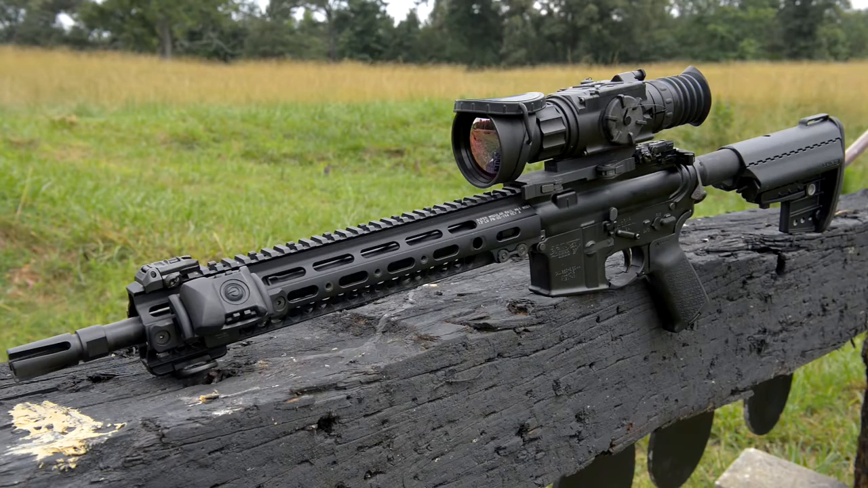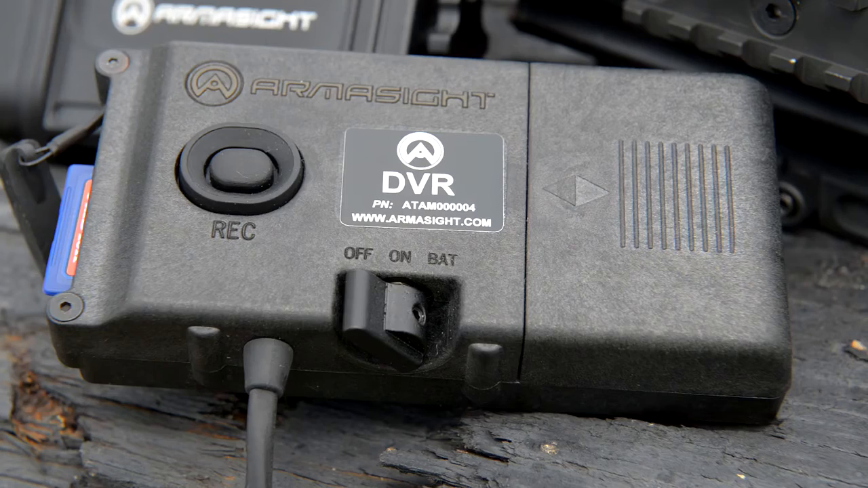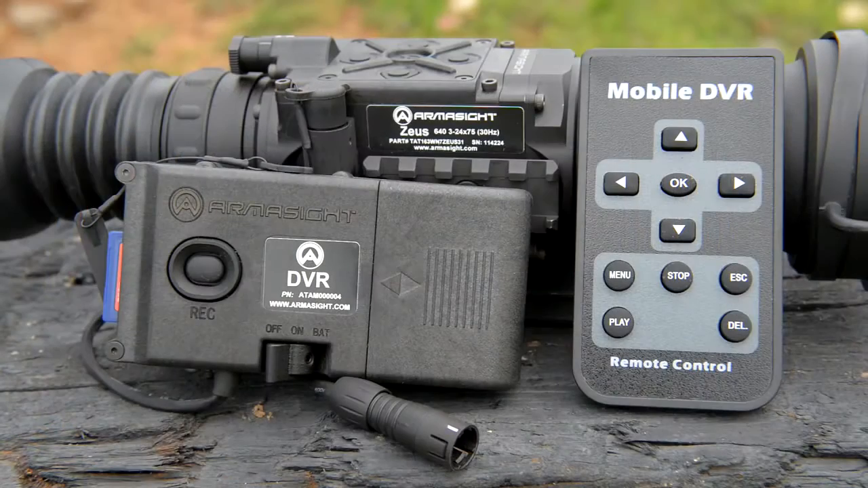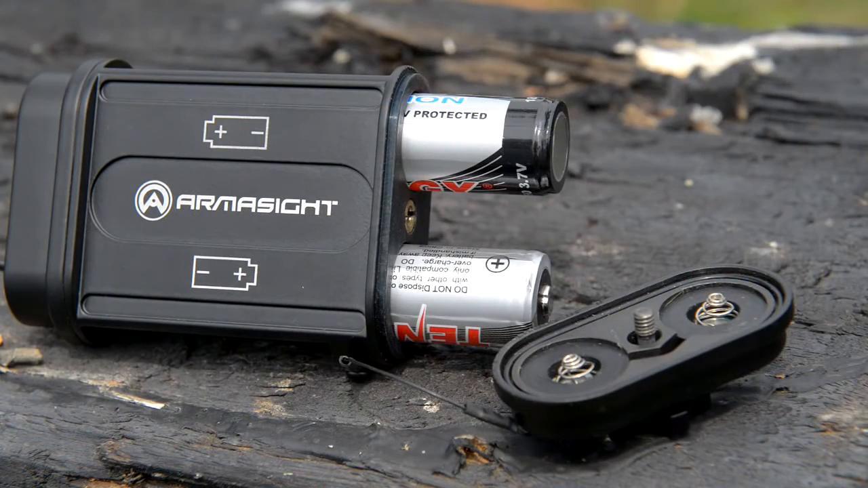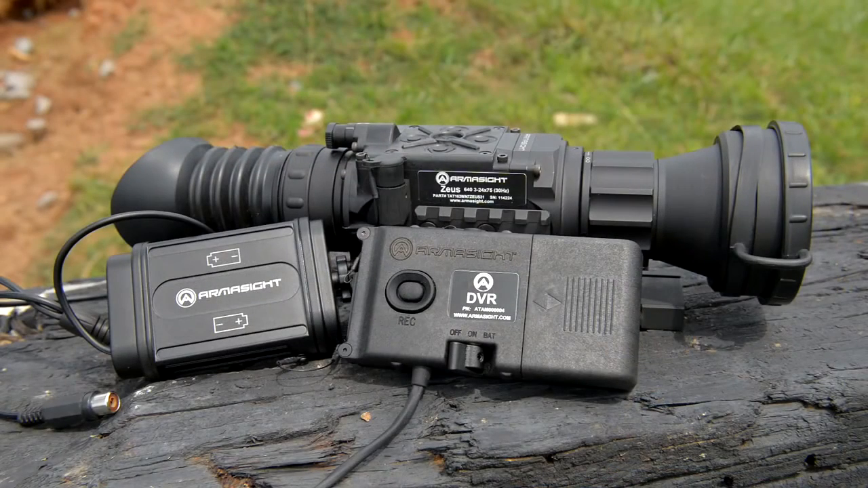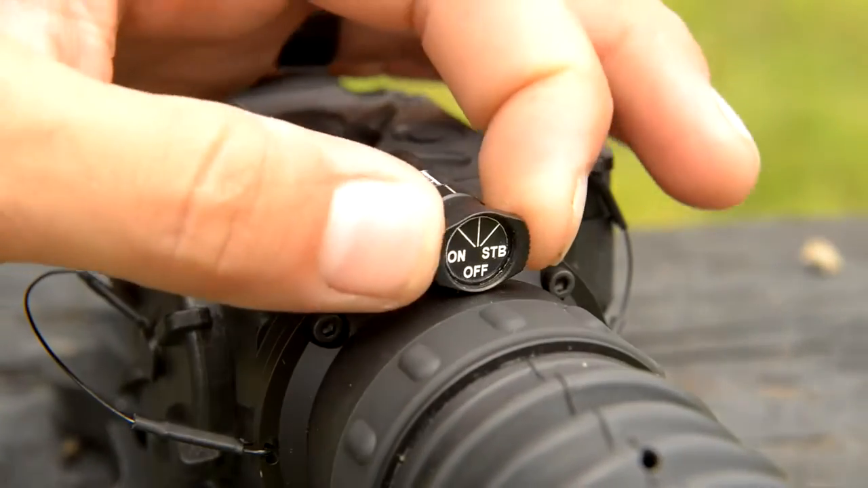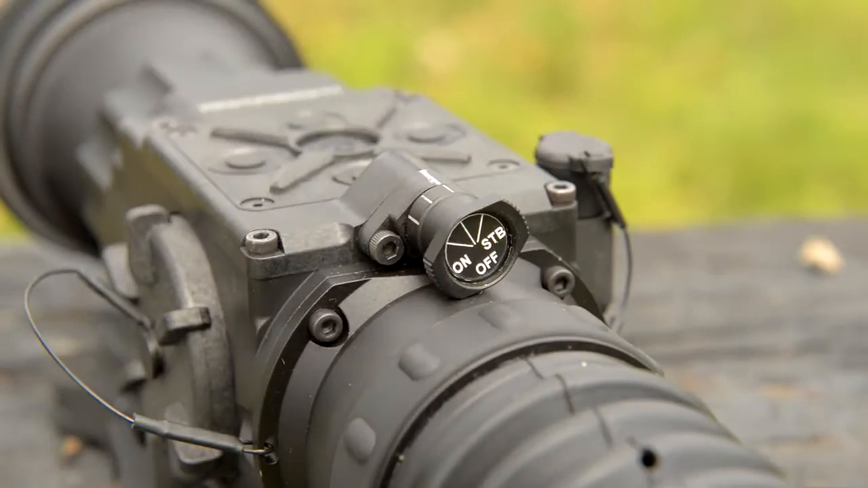Well, some of the neat features between the Zeus and the Zeus Pro, like Eric mentioned, the DVR. You've got a DVR that you can hook up there, and you can record everything that the thermal sees. You also have an extended battery pack with 2 very large lithium-ion rechargeable batteries that give you extended run time, and that can power the thermal for a good long time. And then you also have a small remote on and off switch that you can mount anywhere on your gun, such as on the front of my rail here, my AR-15. You can put the unit in standby mode, and it won't drain the battery as much.